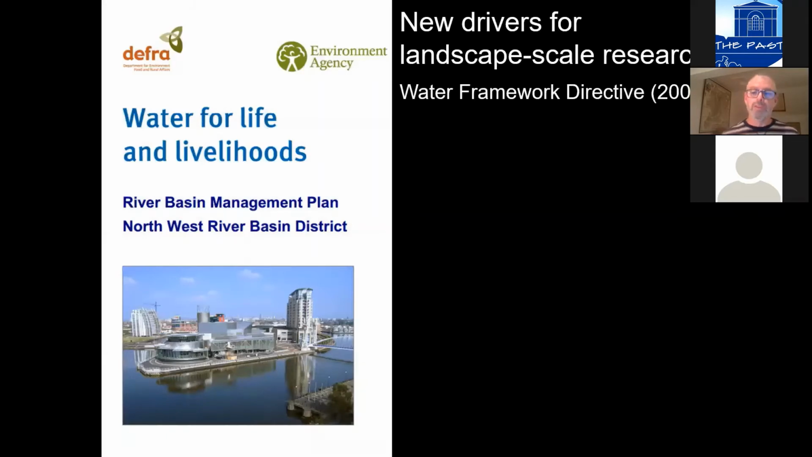The first of these was the Water Framework Directive, which the UK became a signatory to in the year 2000. And this was a piece of legislation that required European member states to work towards a set of minimum standards for their freshwater, both lakes and rivers, in terms of not just water quality, but their ecology, amenity value, and so on. To really the whole gamut of things that water is used for.